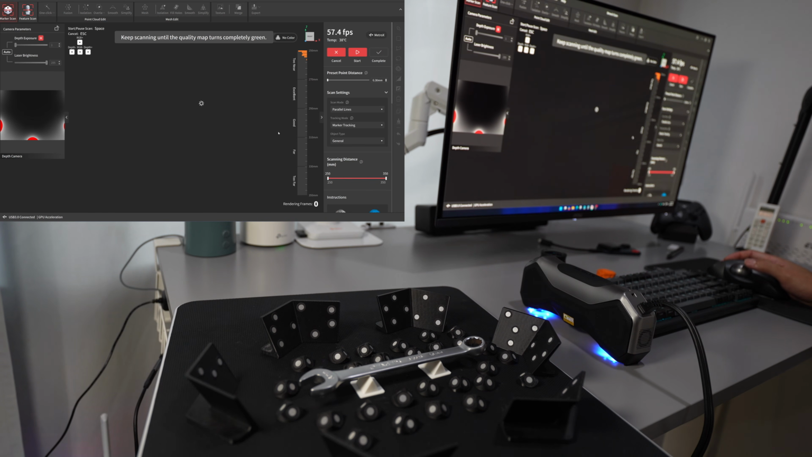Let's try general, and I will drop the resolution to 0.2. You get the highest resolution.